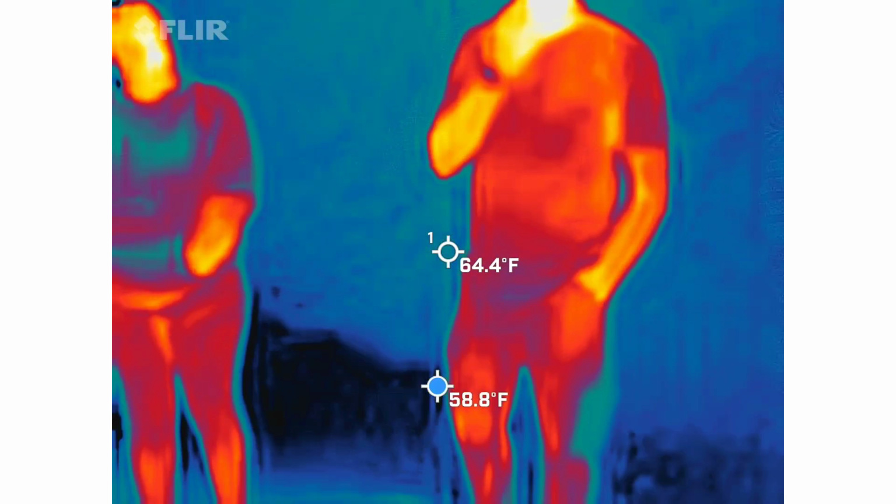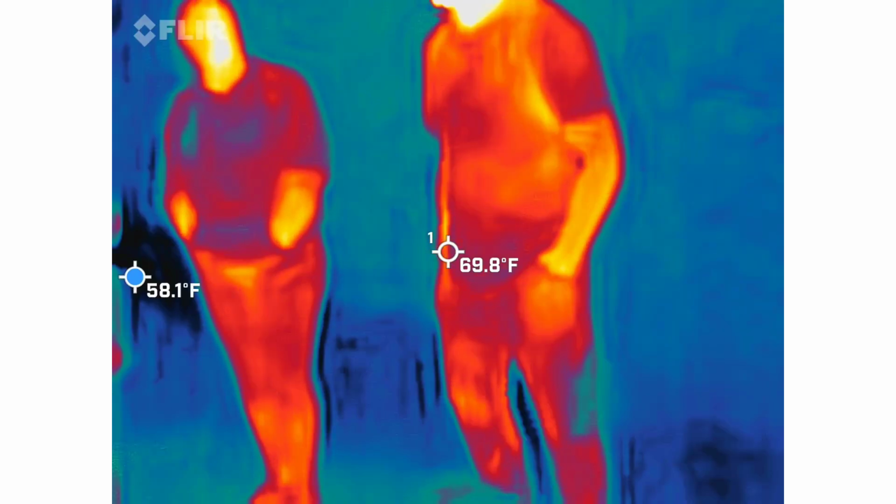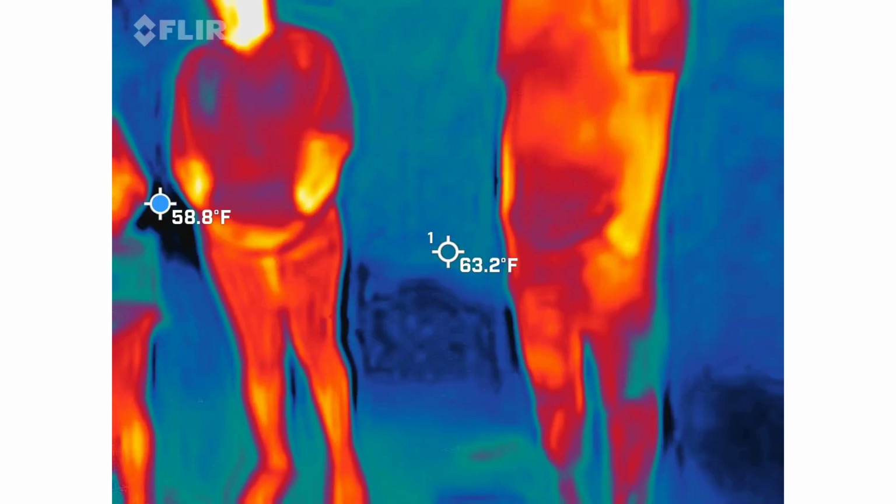A little darker. The whole thing was almost like all leather. More like collecting that color. Yeah, because that's from the Civil War.